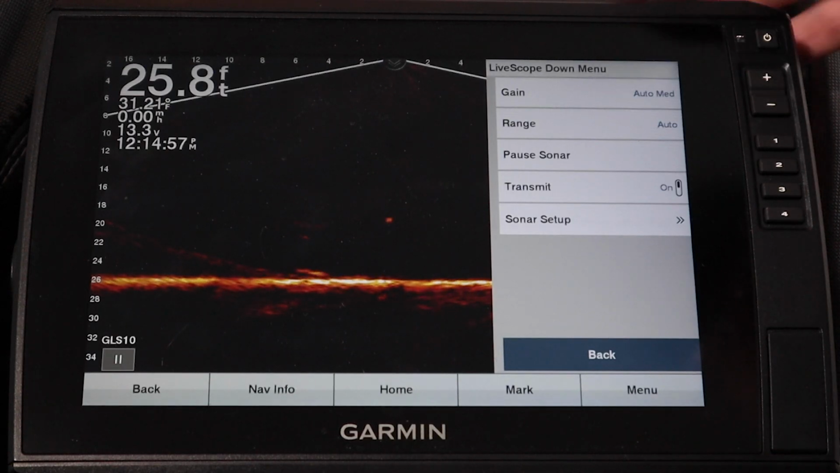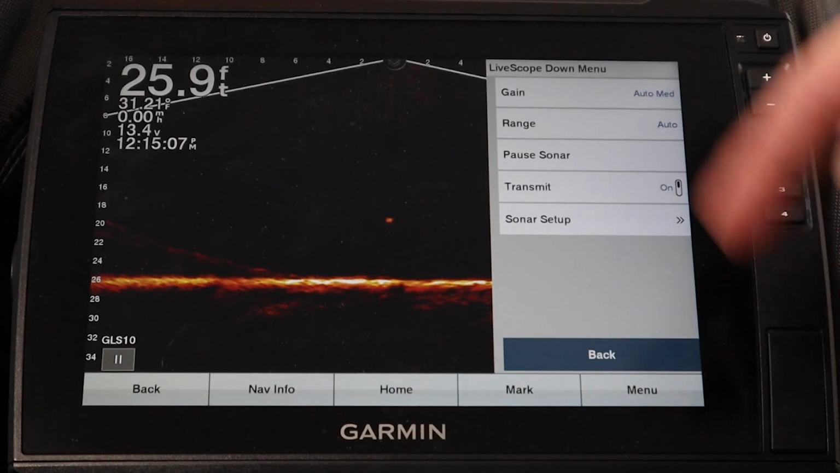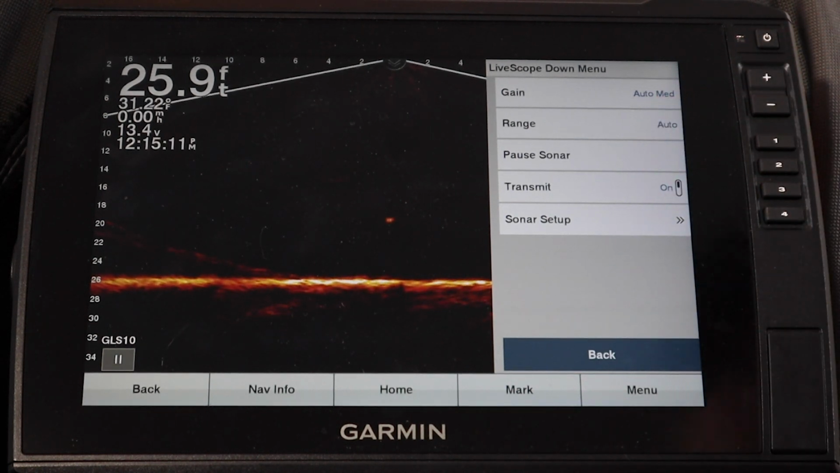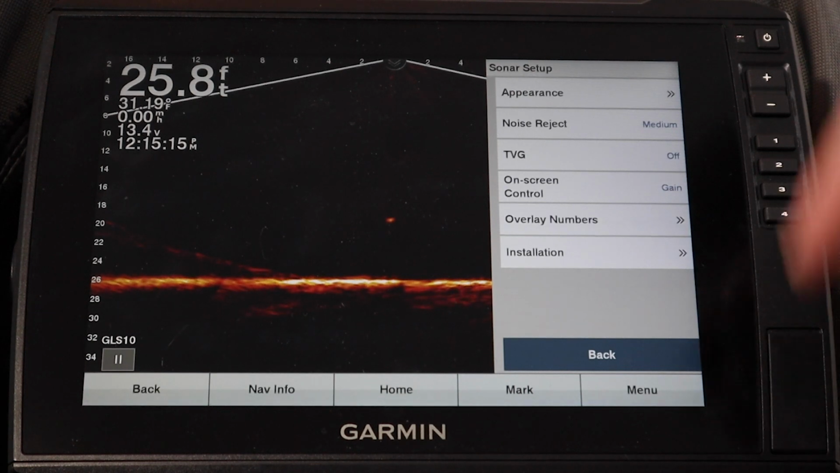So our gain, we've got it on auto medium. We've talked about this a fair amount. Auto medium works pretty well for basically all water conditions. You can play with that and get it dialed in more. Range also set to auto. The pause sonar, you can do that for screen captures, whatever. Transmits on, and then our sonar setup, so we're getting to the meat and potatoes.